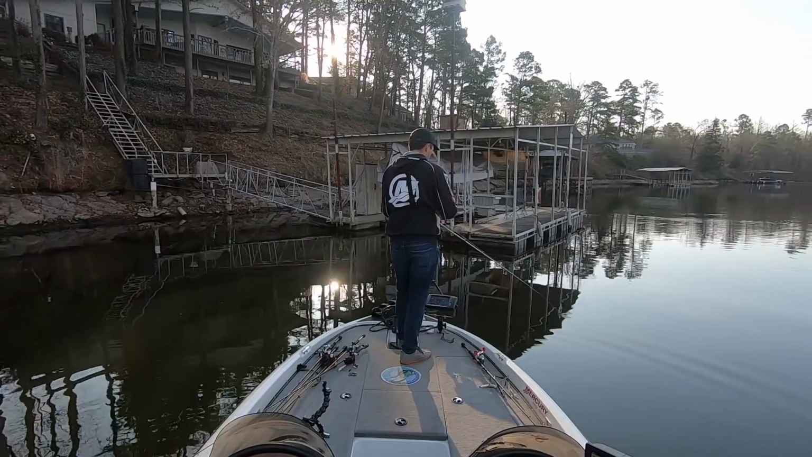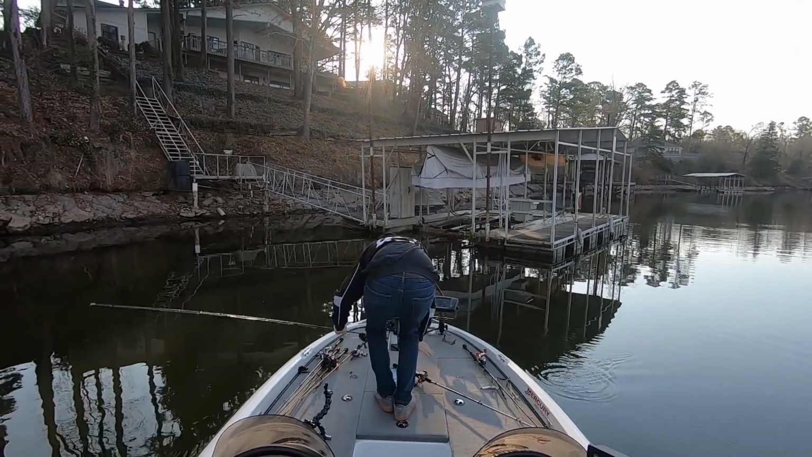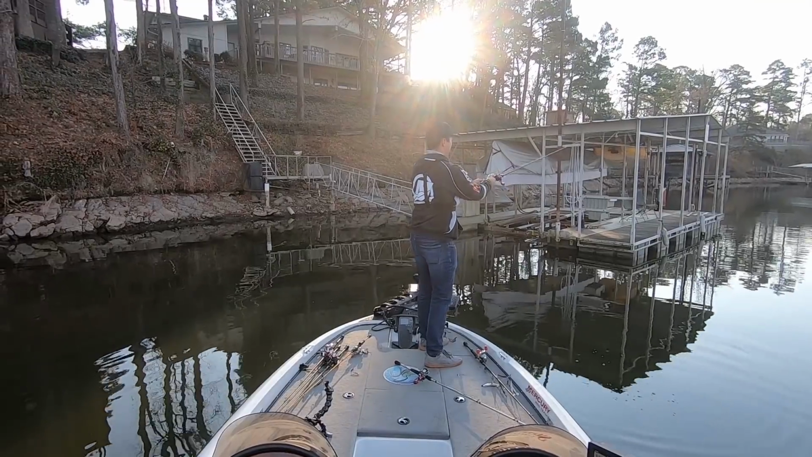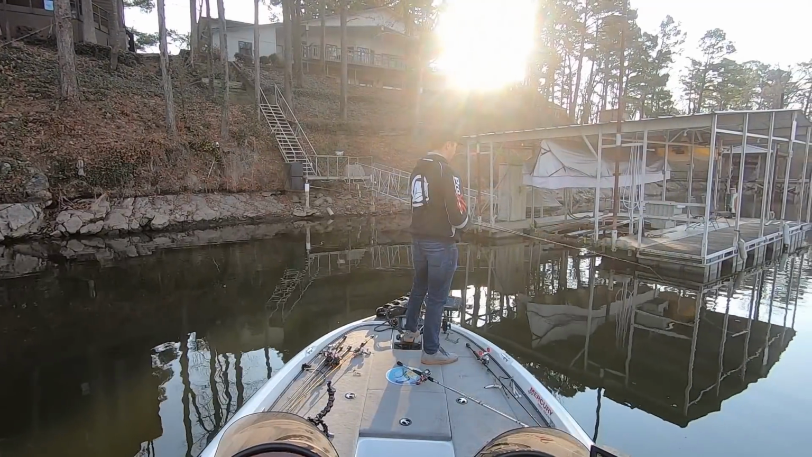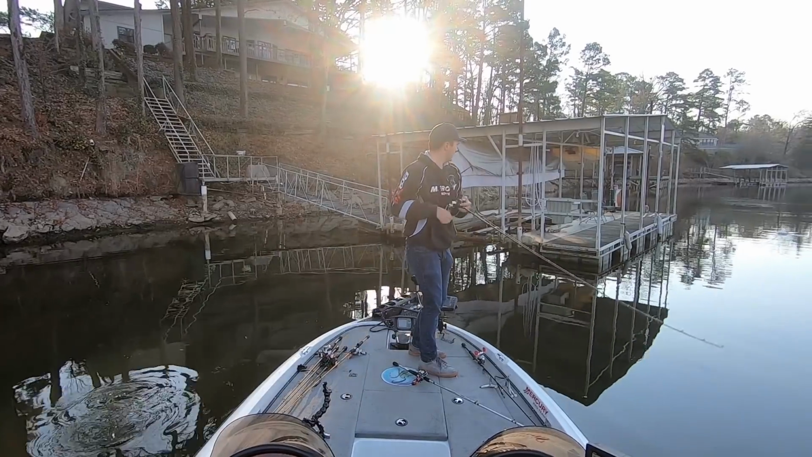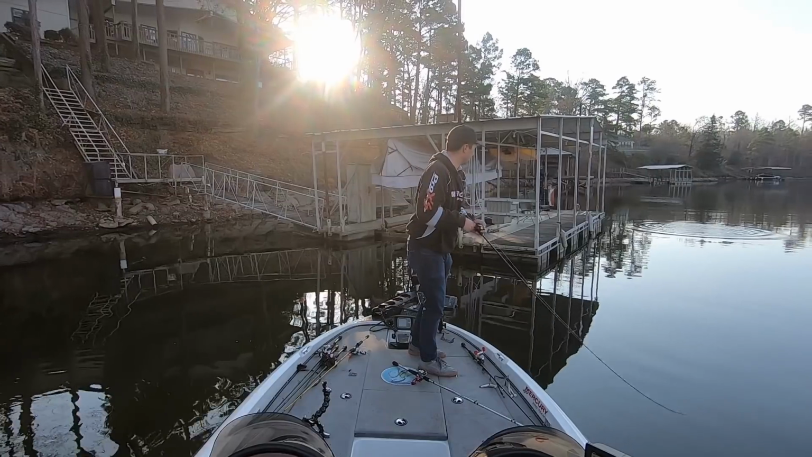And after having 3 fish short strike my Alabama rig, I realized that they were not going to eat this thing. And so, I quickly made the change to a jerkbait and cast it in front of a boat dock where I just missed one on the Alabama rig and hooked my first keeper. Got him. There we go. Making the switch out from the Alabama rig to the jerkbait.